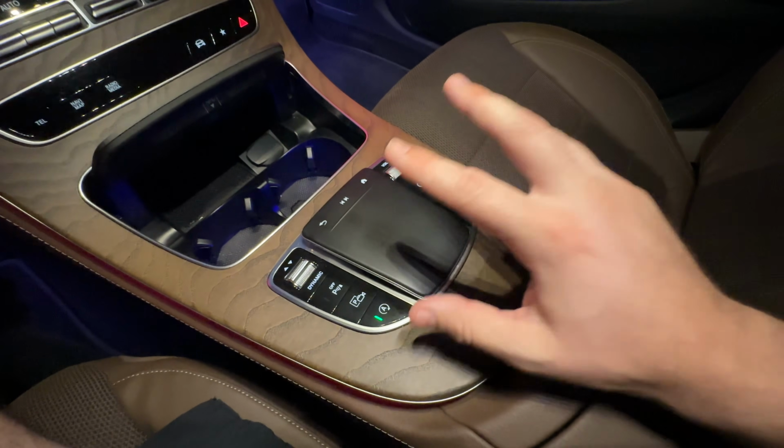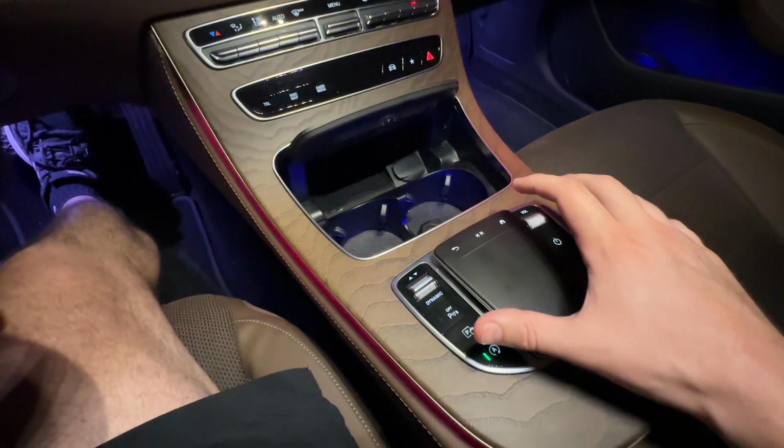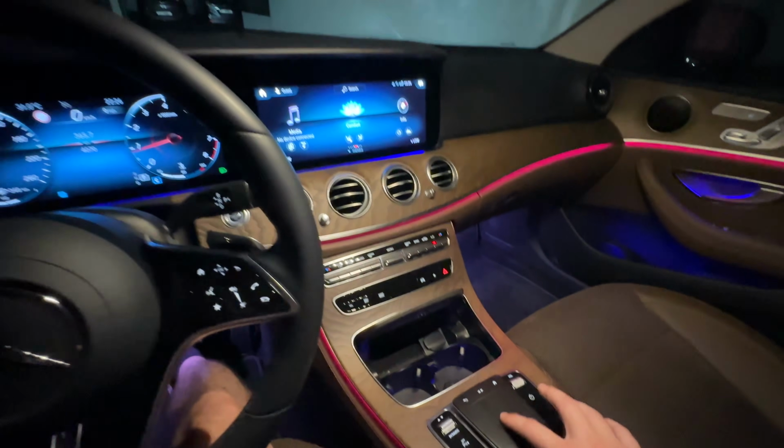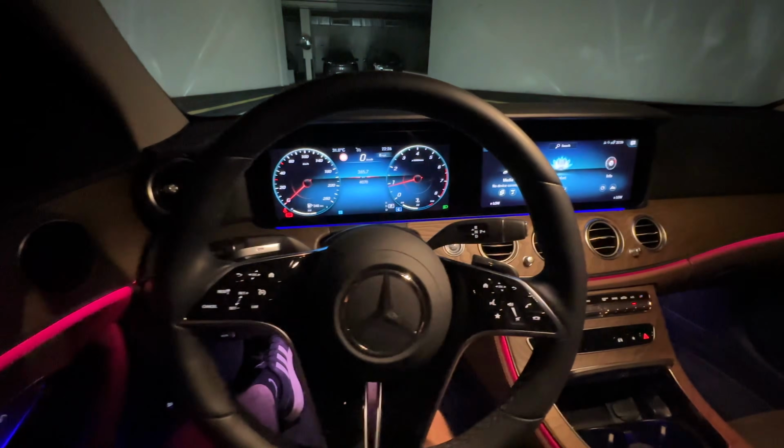This controller feels so good in your hands. So let me go ahead and click the home button here. It's got haptic feedback, so when you actually slide from side to side to go through the different menu options, you feel it in your finger, and it just feels so premium.